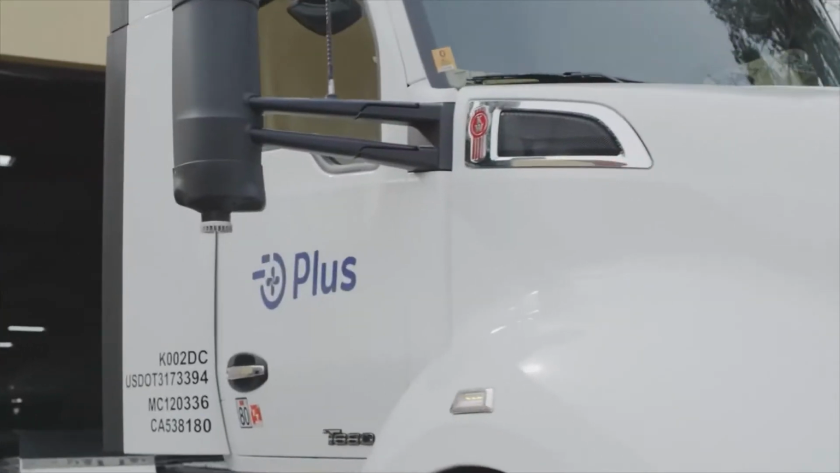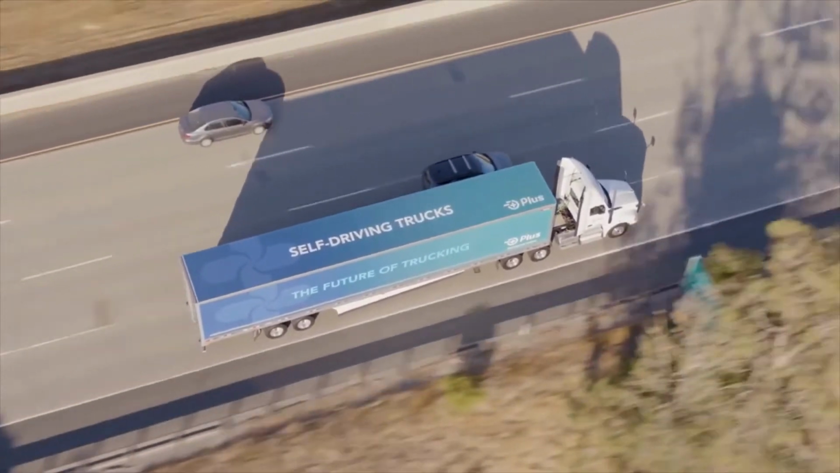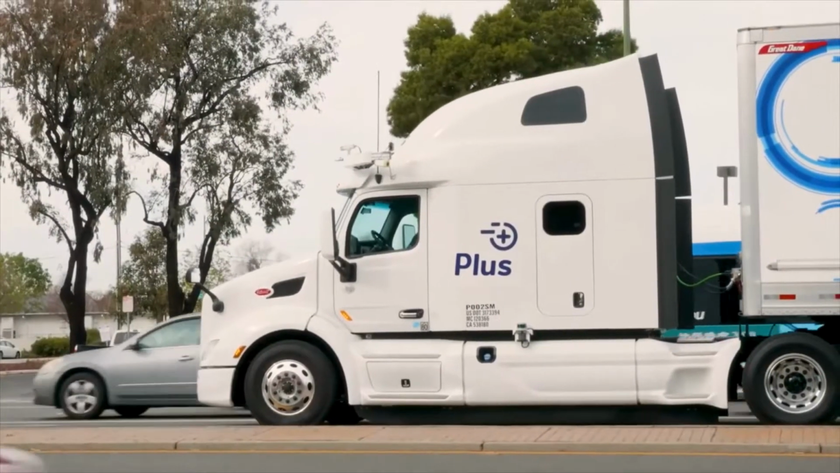Trucking is a really interesting use case because trucks are really big. Trucks do a lot of work. You can increase the utilization of a truck to 24 hours if you can automate it.